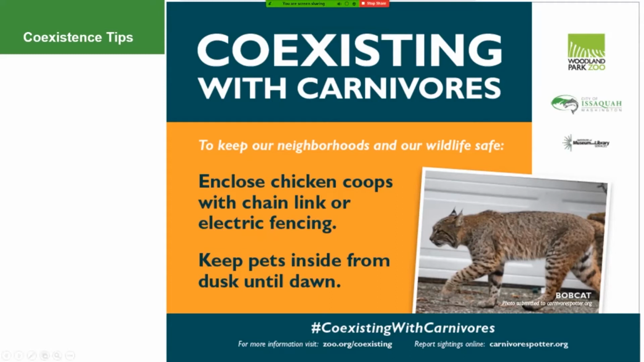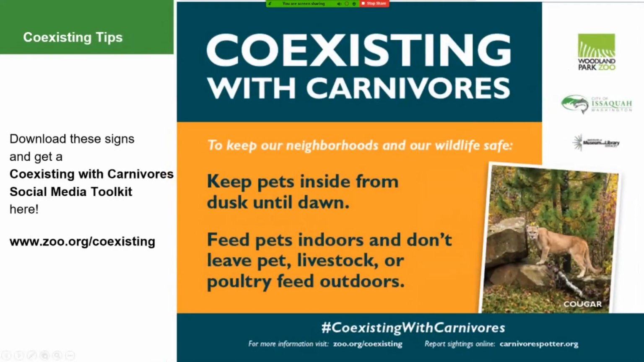Yeah, we'd definitely be interested if you see them and get photos, put those on Carnivore Spotter for sure. And then next slide. Because you occasionally have that cougar visiting, some of these tips are also helpful for cougars. If you're interested in these signs and messages, as well as a whole social media toolkit that the Issaquah volunteers developed, it's available at zoo.org/coexisting. You can download the signs, and you can download the social media toolkit.